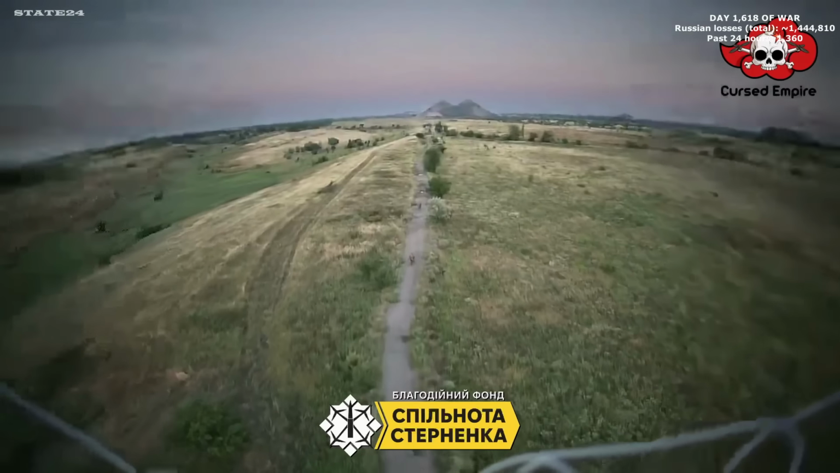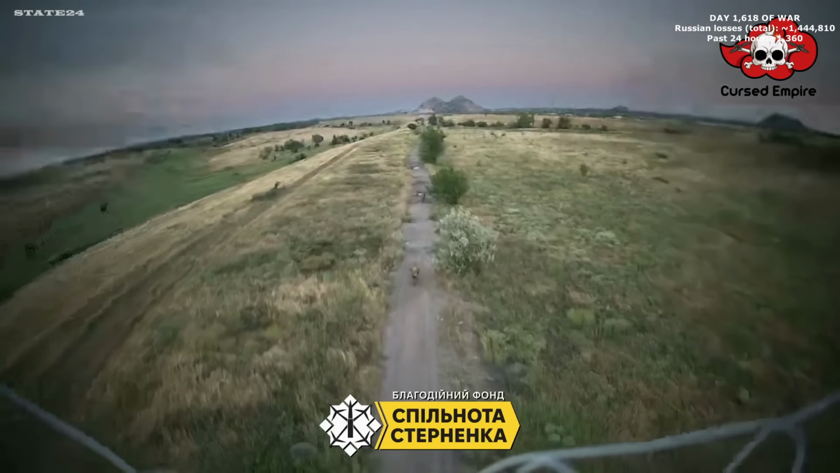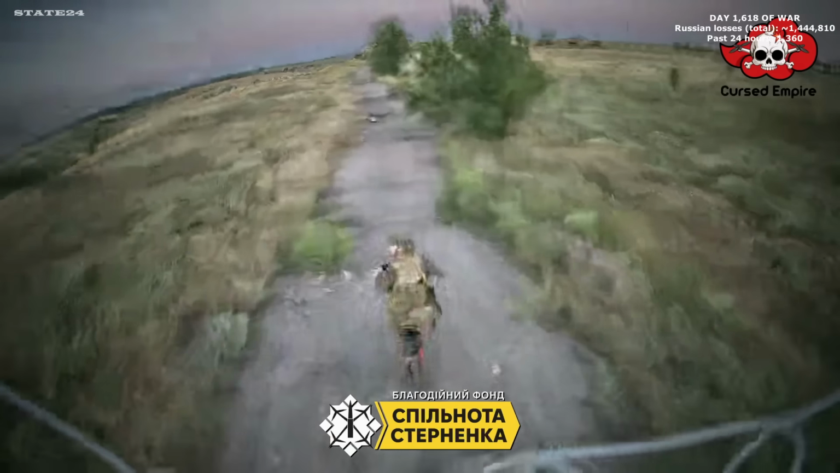A soldier on a motorbike, the most common way of moving on this front, and one of the easiest intercepts for a drone operator. Speed means nothing against what's tracking from above.